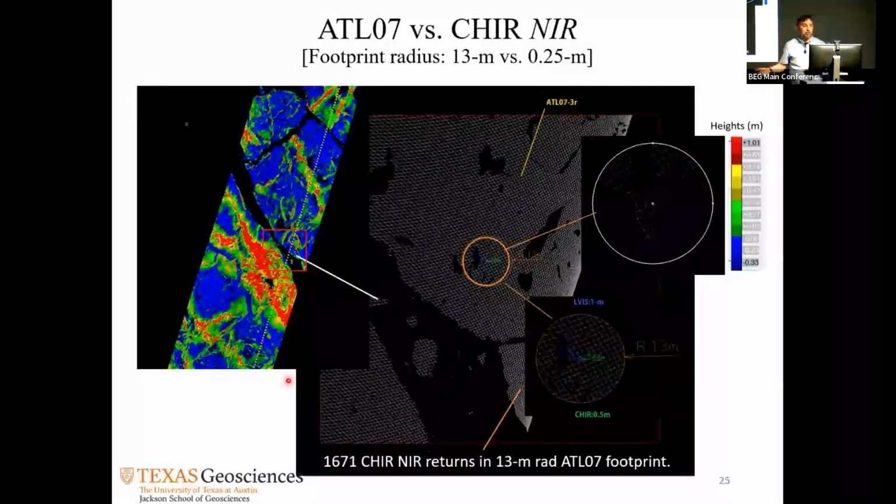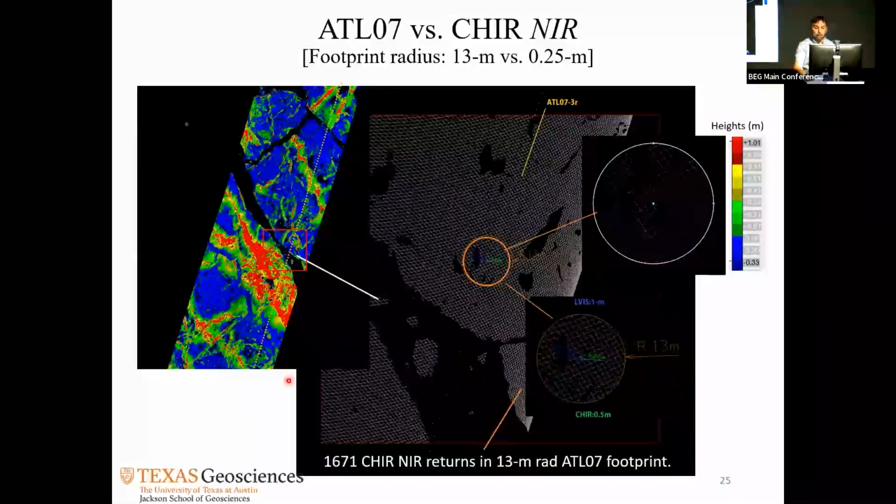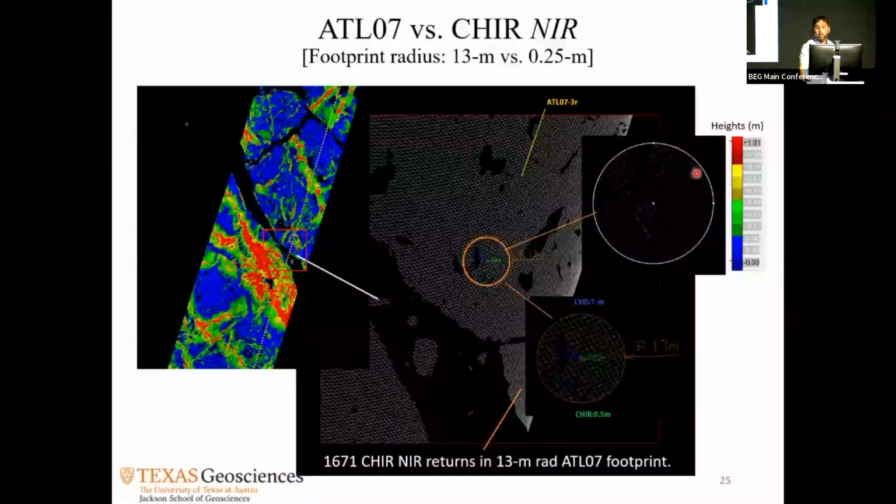So let's come to the ICESat-2 versus Chiroptera. Now we are comparing, again, this is a satellite. This is an ICESat-2 footprint. You can see how wide it is, 13 meter radius, compared to this little tiny guy, which is ours. So in a 13-meter radius, Chiroptera has 1,671 returns.